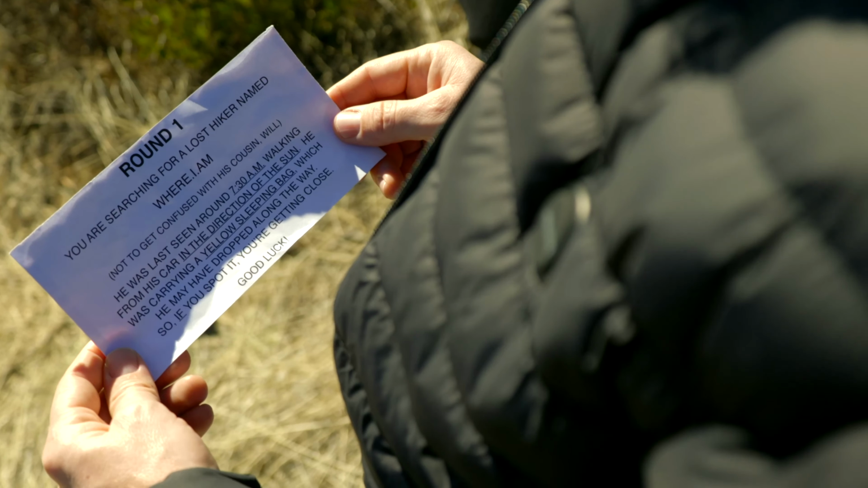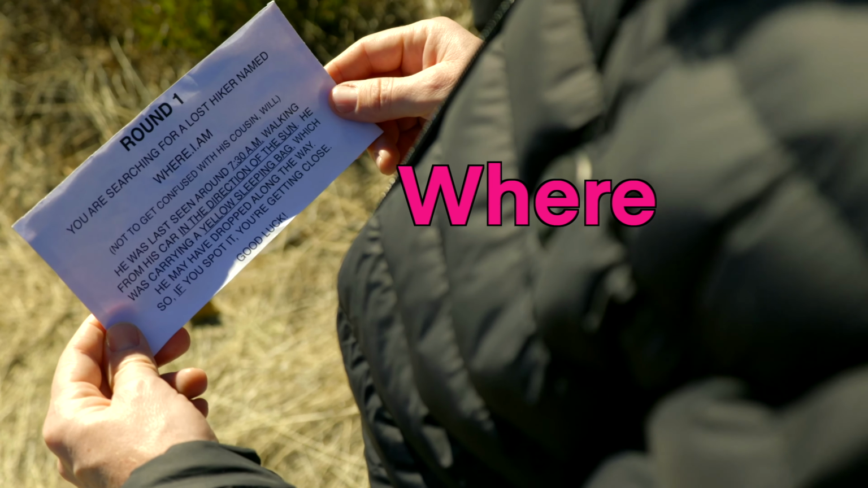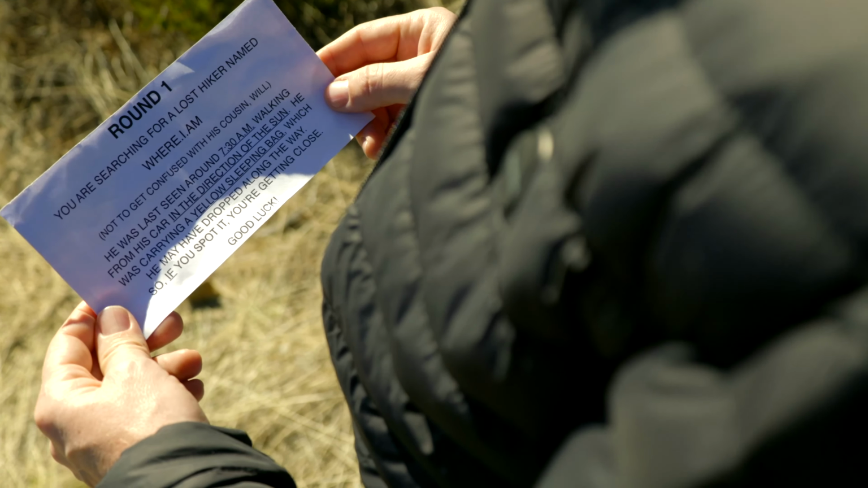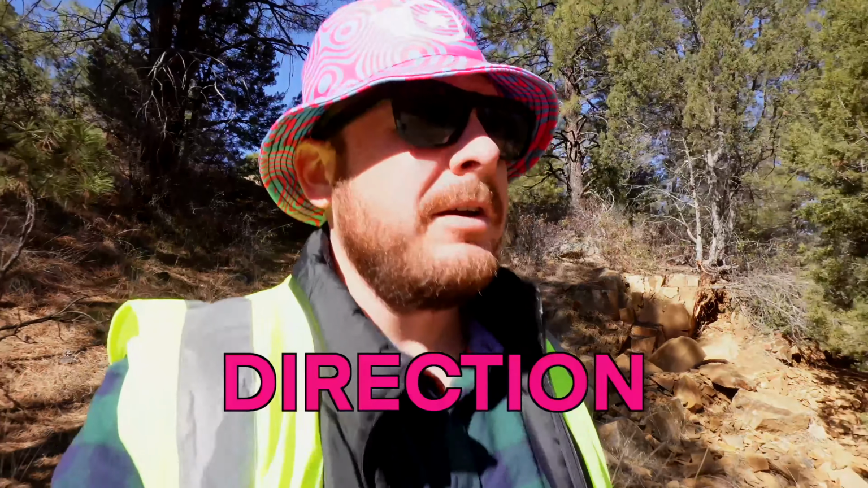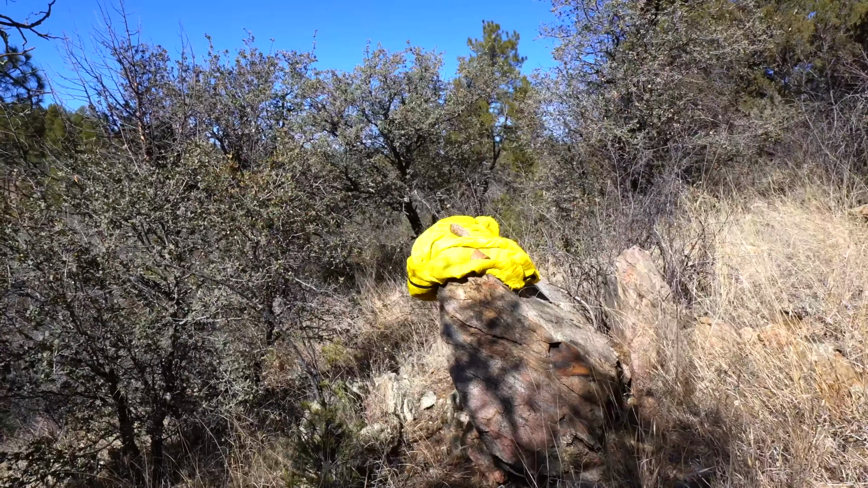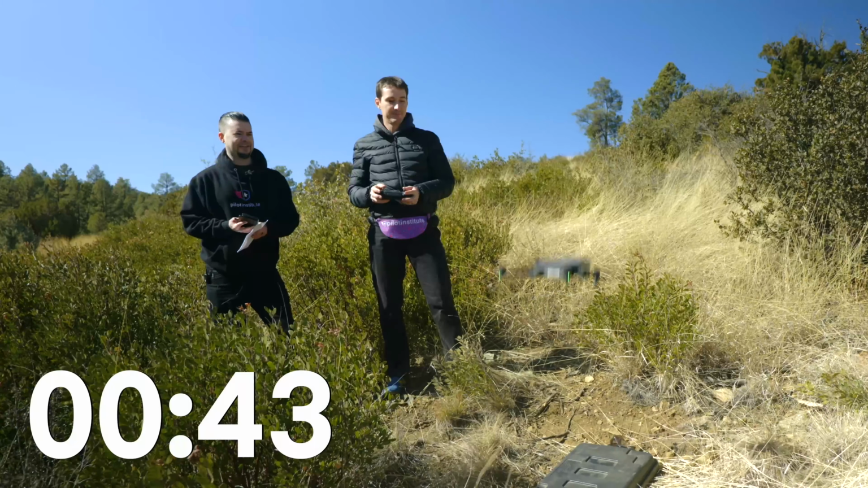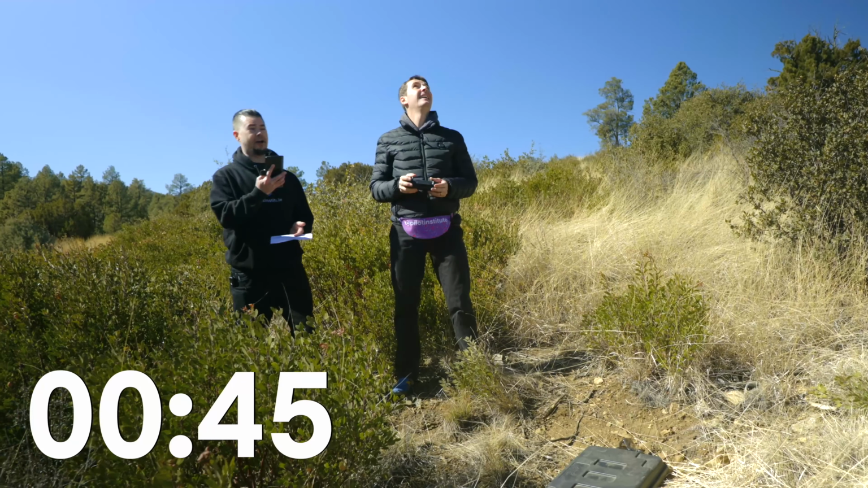Round 1, you are searching for a lost hiker named Where I Am, not to be confused with his cousin, Will. He was last seen around 7:30 a.m. walking in the direction of the sun. He was carrying a yellow sleeping bag. If you spot it, you're getting close. Good luck. All right, drones in the air, under a minute.